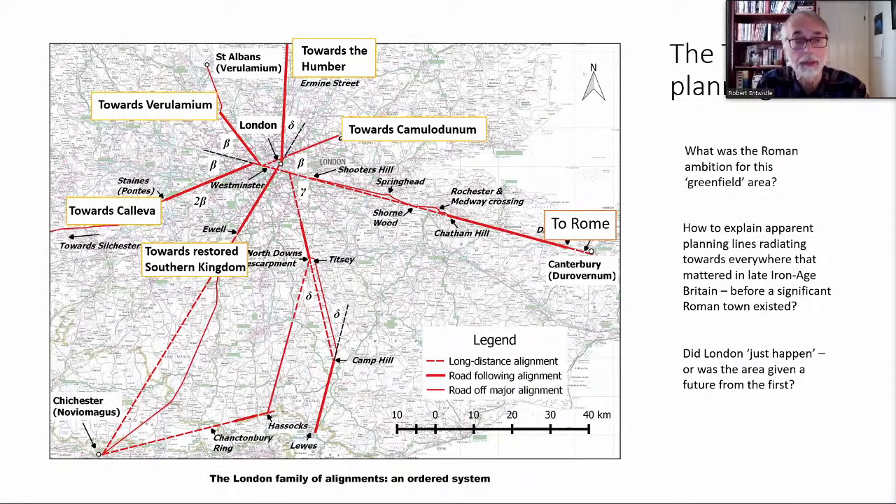And in creating their planning hub, we're left with the question, what was their ambition for this greenfield site from the earliest years? Whatever that ambition may have been, it is the roads that have preserved it for us.